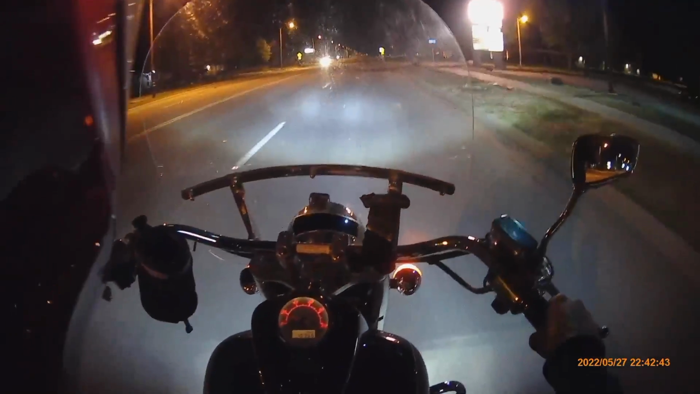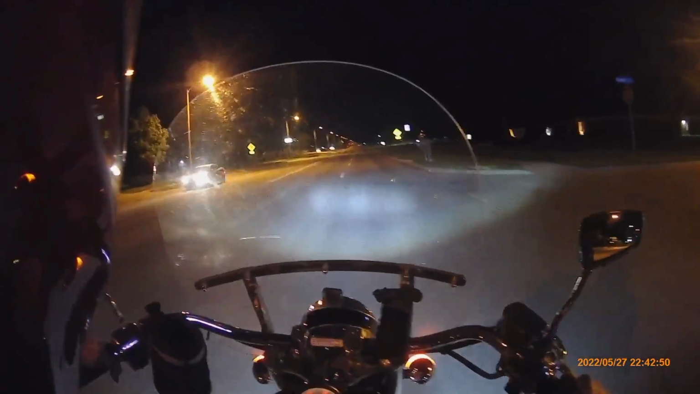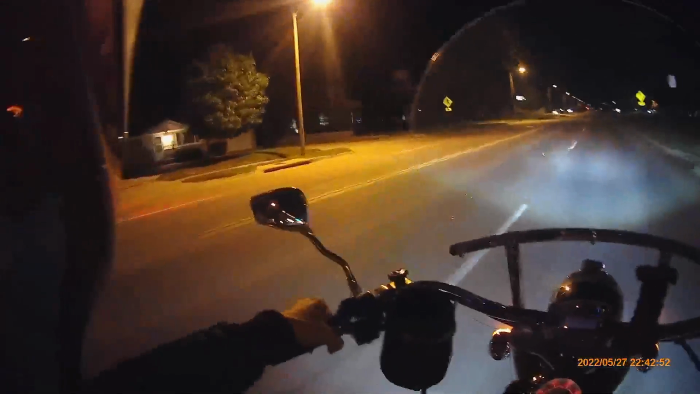Come on. I'm trying to keep my park lights on so I don't get a ticket, but the switch is all screwed up.